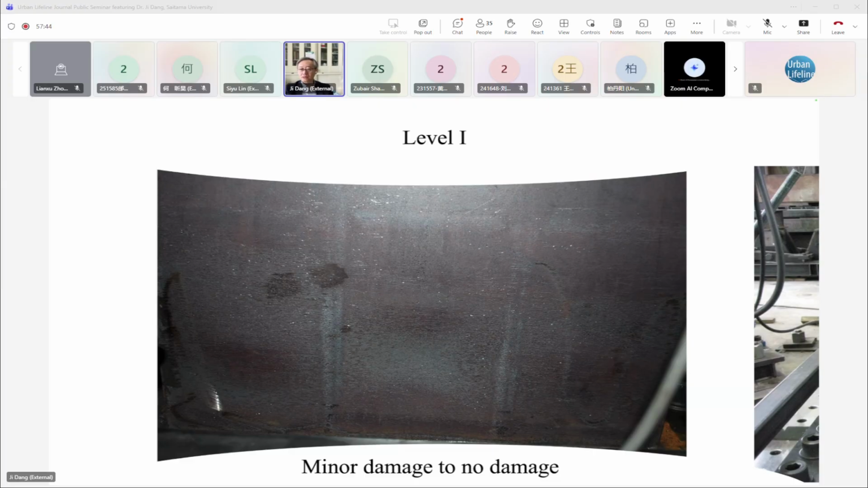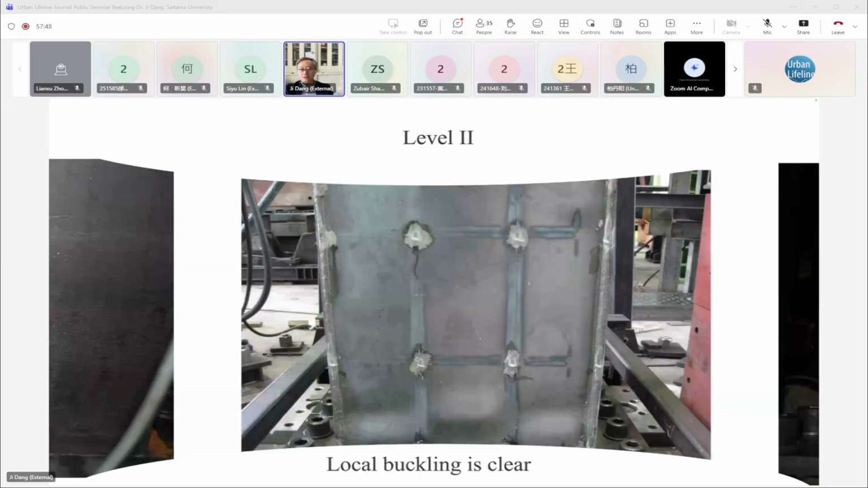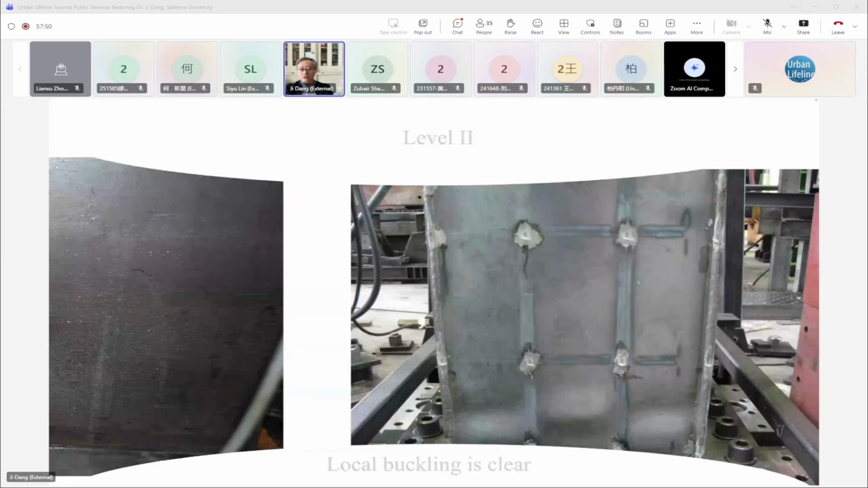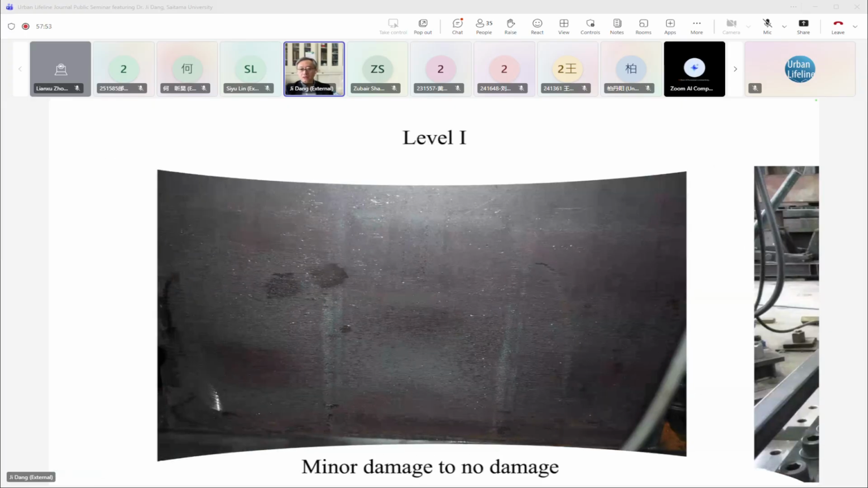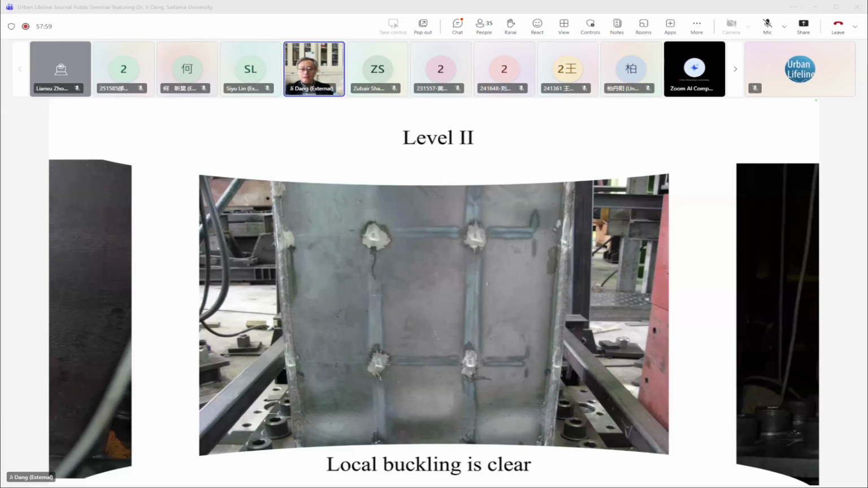So we separated the damage into a few levels. Level 1: you can see there's almost no obvious horizontal or vertical force degrading. With the development of local buckling, you can see the local buckling becomes larger and more obvious. In this stage, about 90% of the horizontal force remains, but you can still use it after reinforcement after an earthquake.